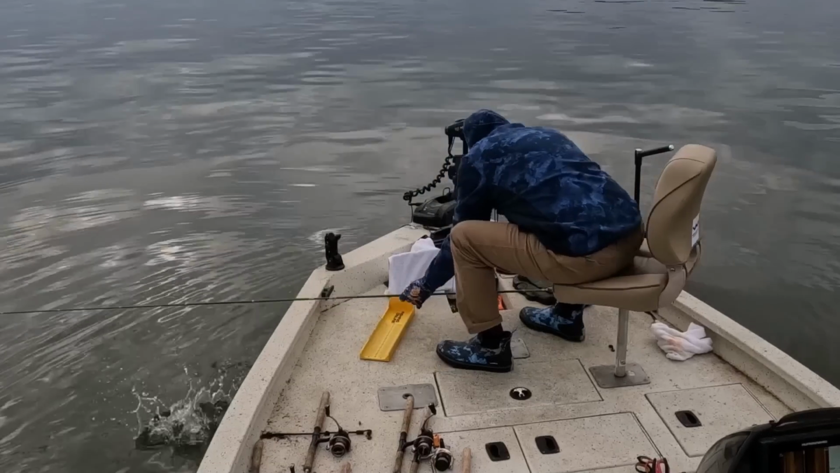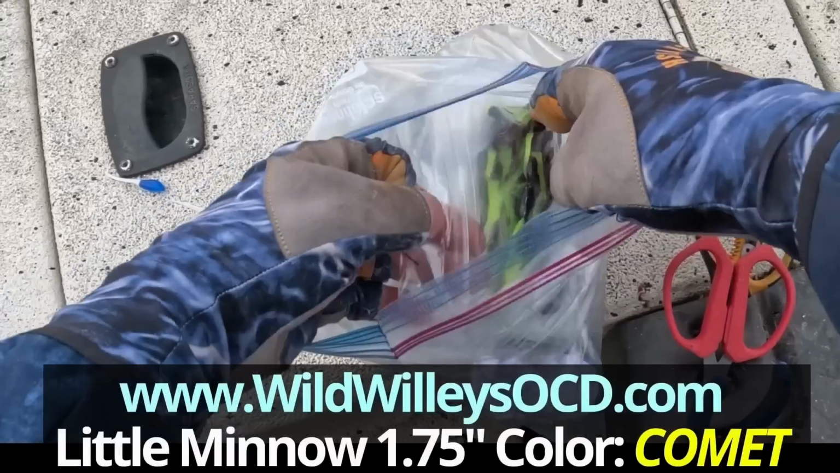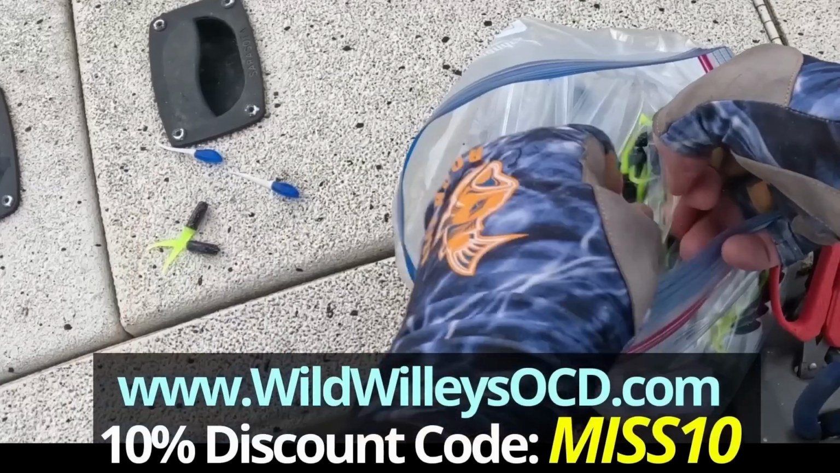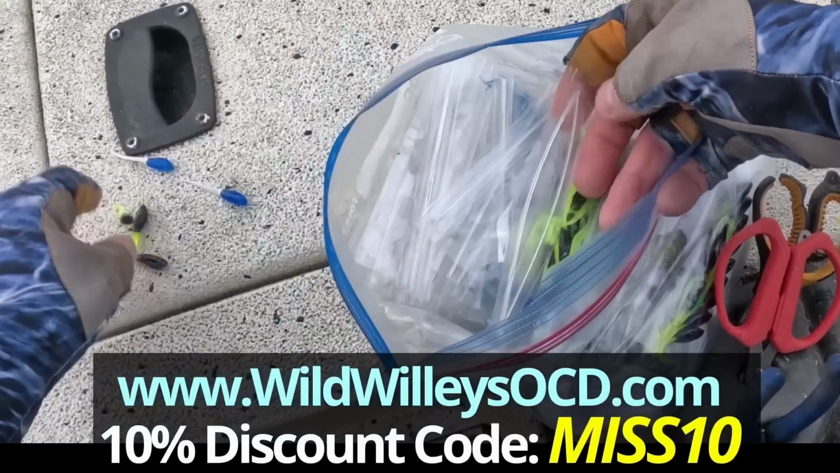Ten and a half, I'm gonna let it go. I'm using this Wild Willie's OCD and getting out a couple of these little minnows. That's a 1.75 inch in the Comet color. Those are some awesome baits.